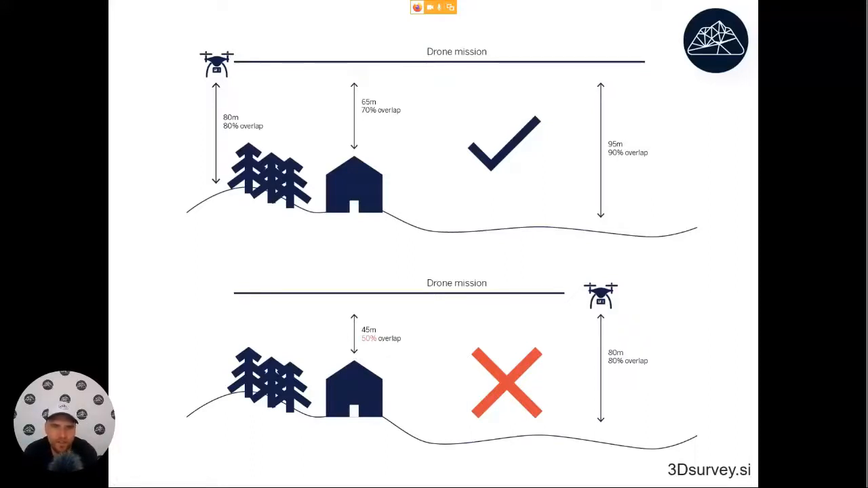That means that images are not overlapping over the whole area, and this part may probably not even calculate anymore. So you can get holes in your model. So always start from the highest altitude, and even over the objects you will get good overlap. And so just a general word of advice.